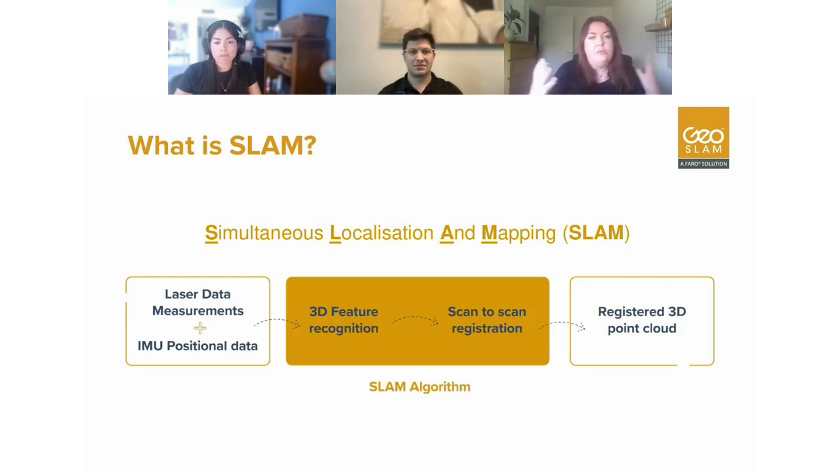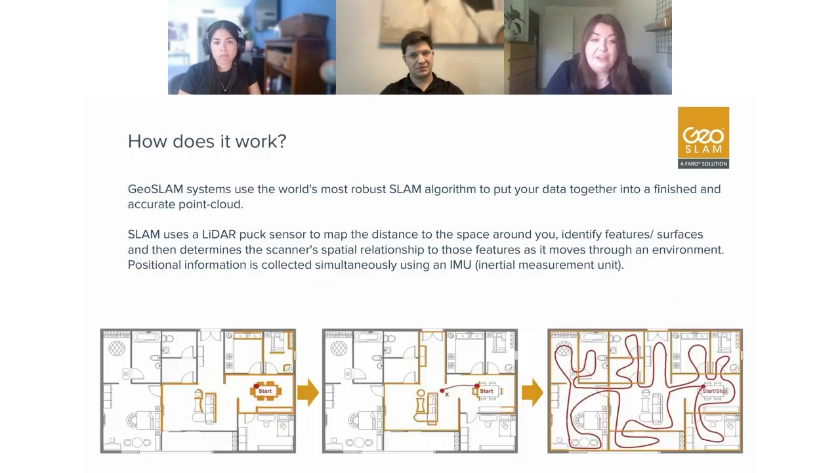So we look at walls, ceilings, any type of geometry around the operator and around the scanner, and we do that feature recognition. So if you've seen a wall and then you see it from a different aspect, it starts to recognize those features, match those together, and build up this essentially registered 3D point cloud. So that's how it works in a nutshell.